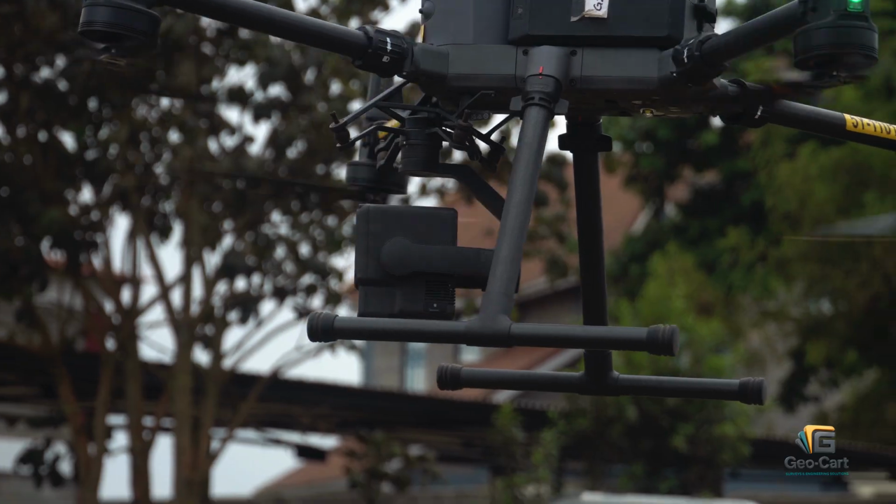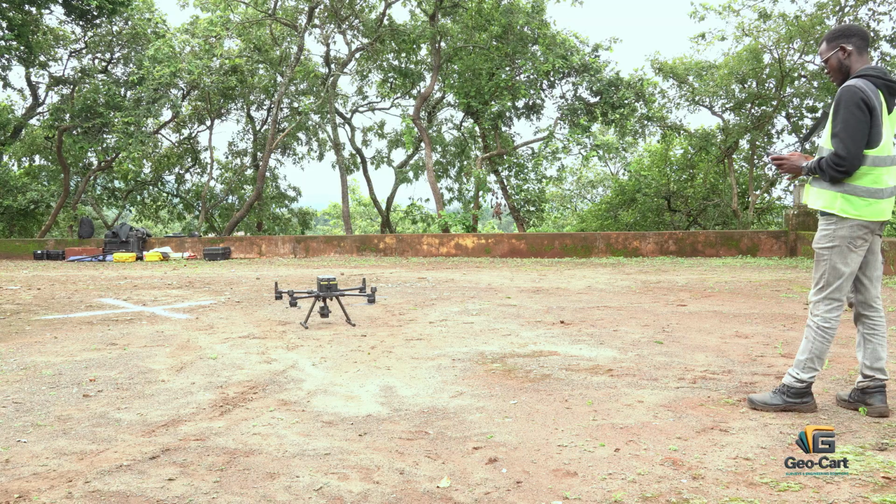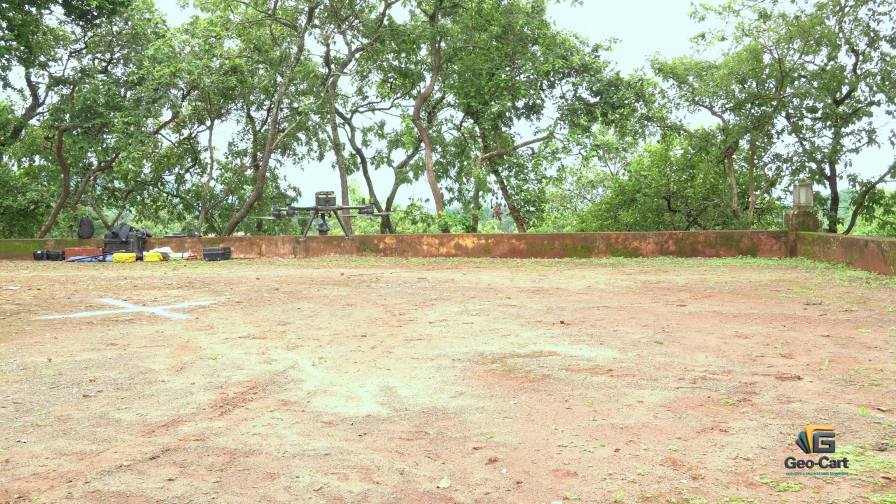The mission advanced with the Zenmuse L2 sensor. Once fitted to the Matrice 300 RTK, it took flight.